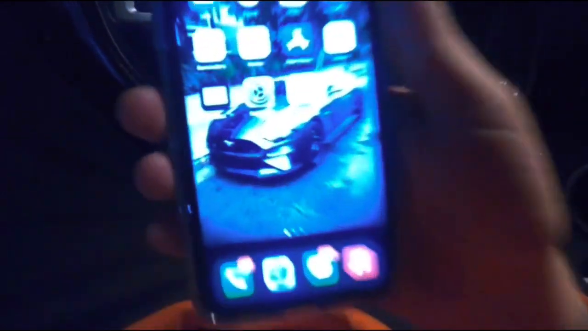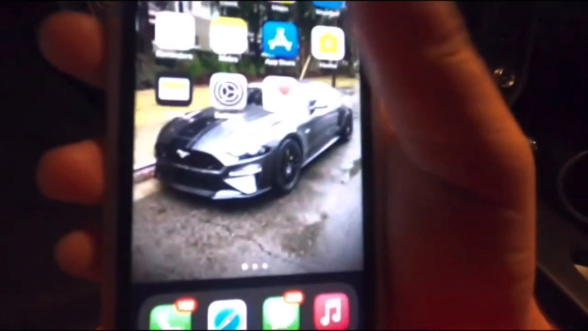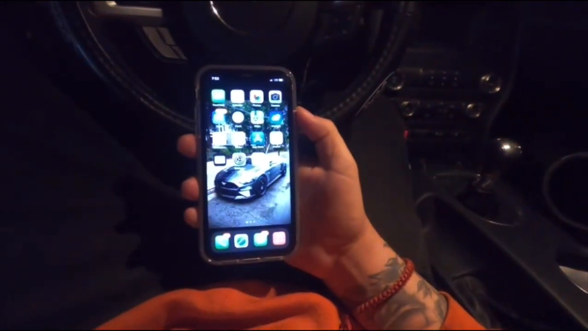Oh yeah, you're not a true car guy if you don't have your own fucking car as your wallpaper. Straight up. Just kidding. Fuck yeah.